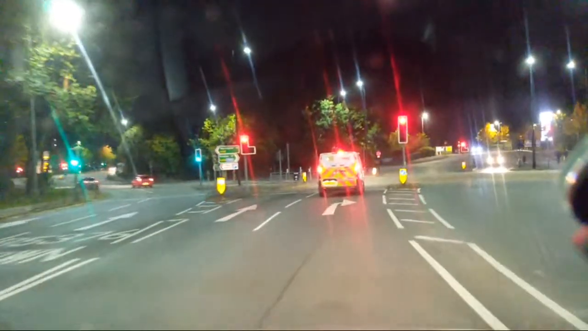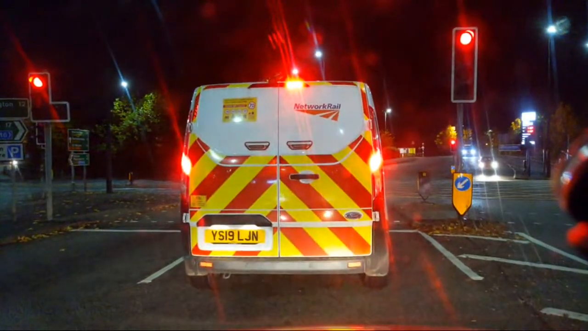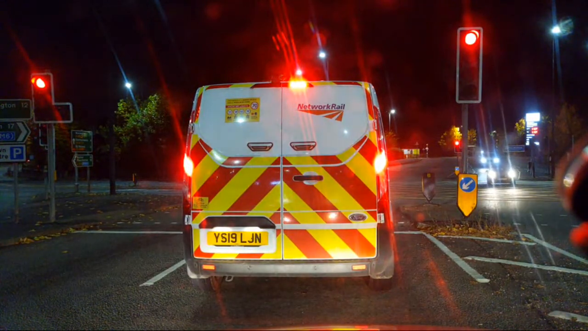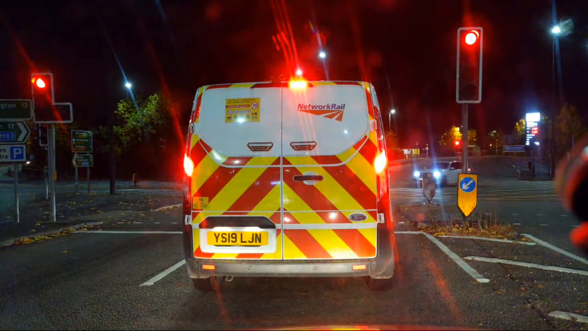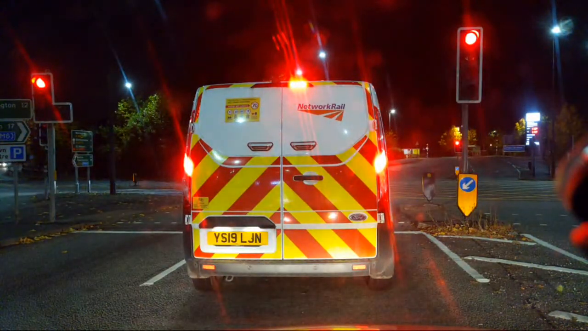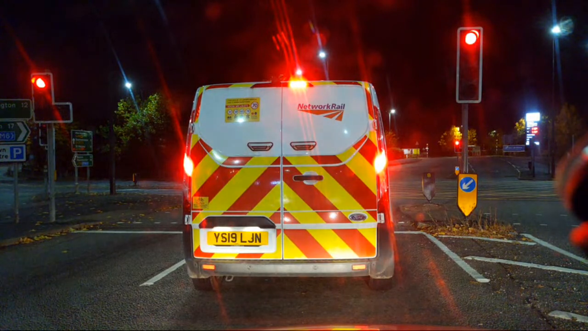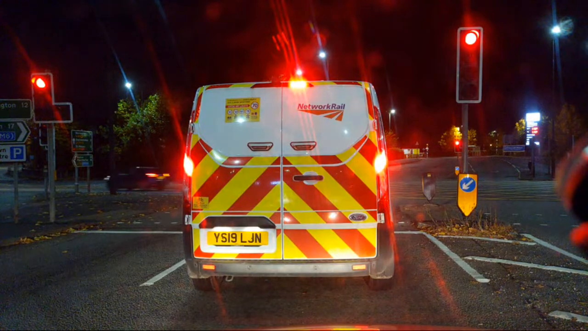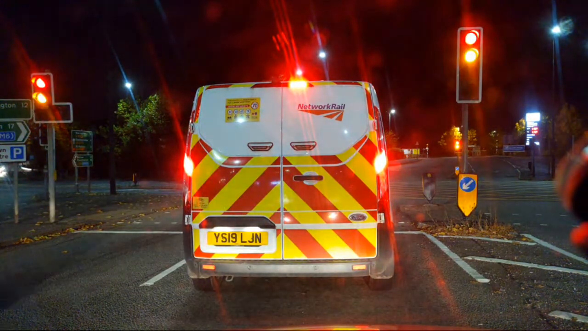Just a Bobby van. Nope. Network Rail. Very similar. Car behind me, still behind me. I'm going to wait now for the cars on the right to get the green light, which they've just got, so they're on the way. And then it's our turn.